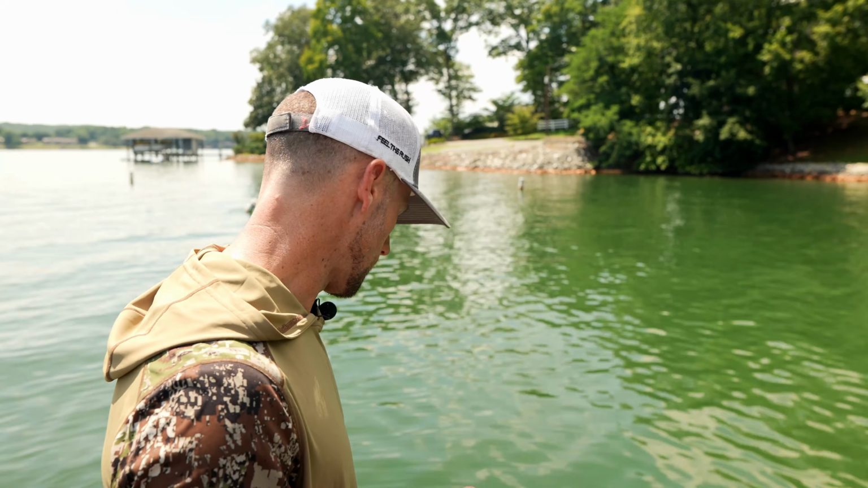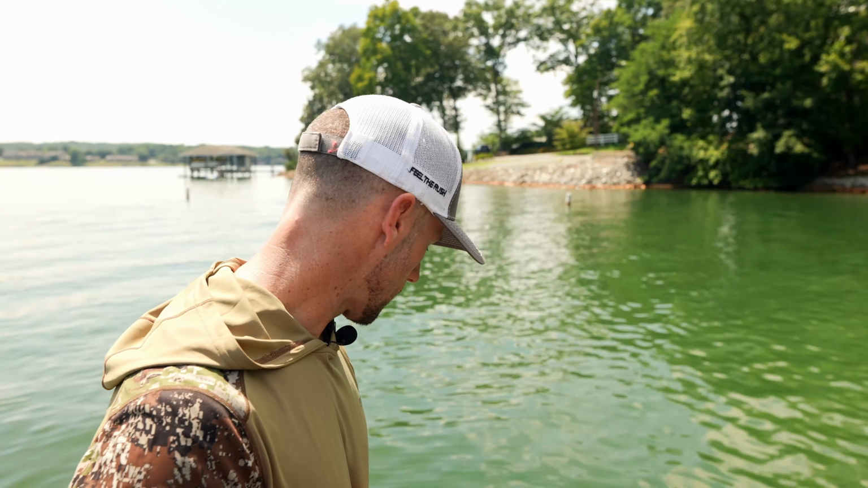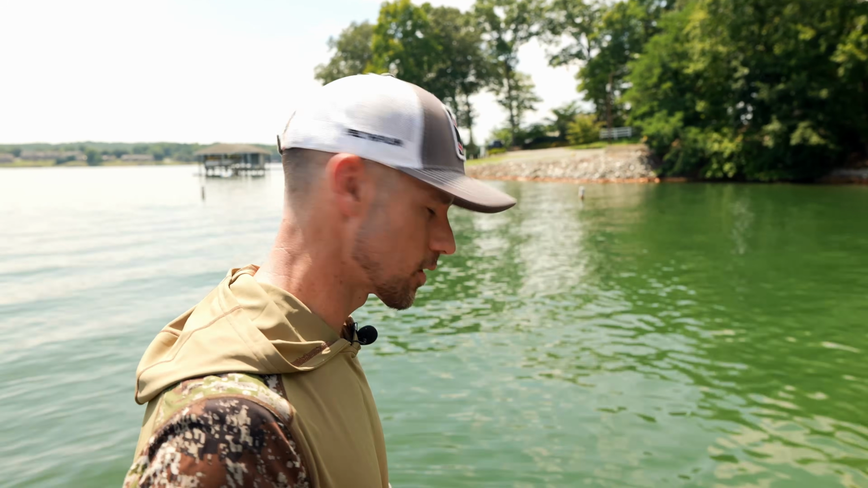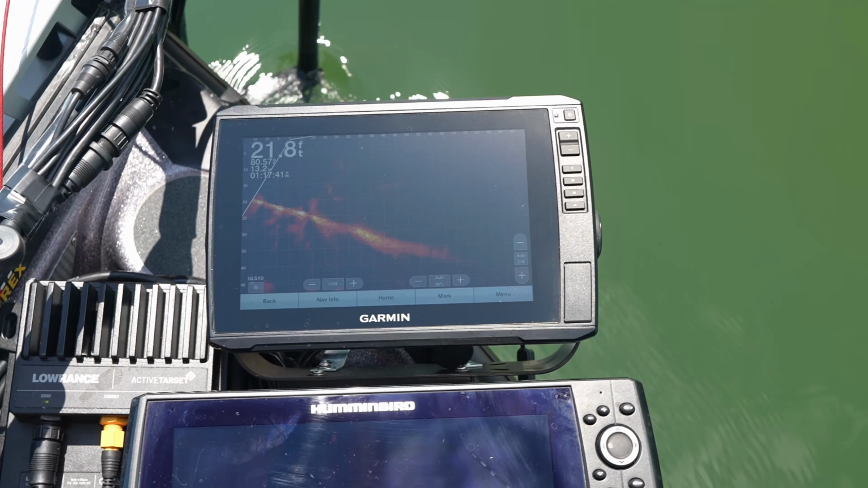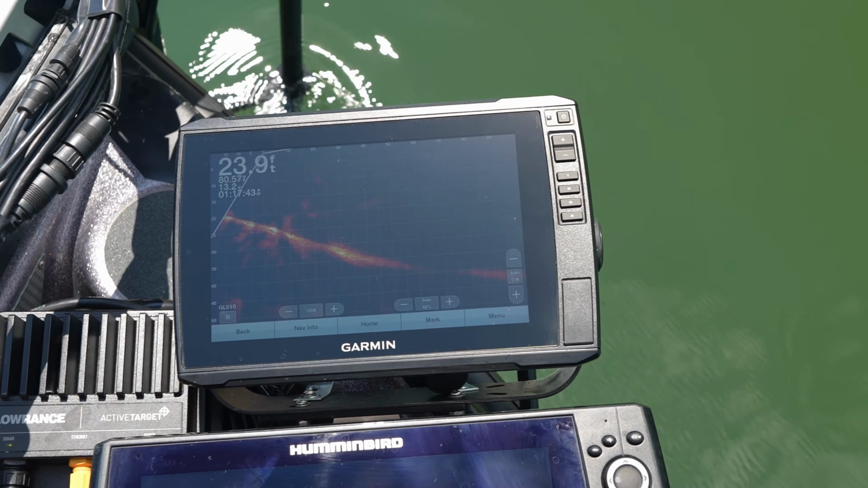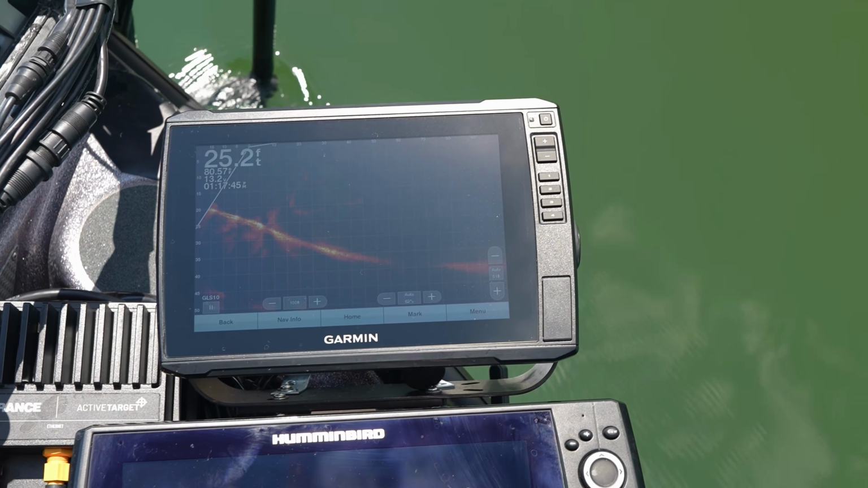So I'm gonna go ahead and stop recording on my Lowrance, and then I'm gonna turn around and hook up my Garmin so you can get a view. While we're right here, we're gonna look at the same thing and see what the difference looks like. All right, here we are. We're basically in the same type area. I gotta move back up a little bit to get to where we were.